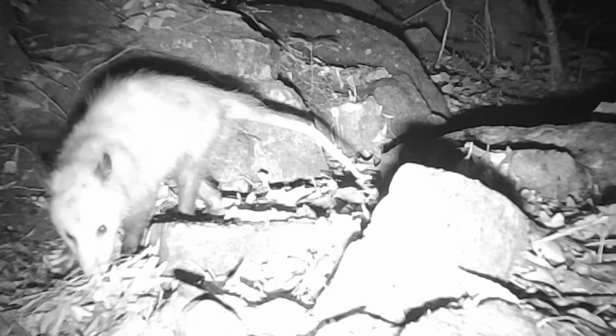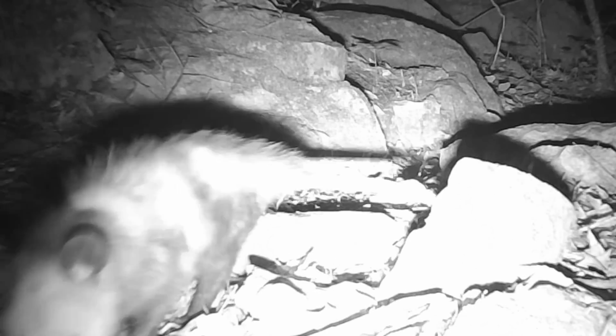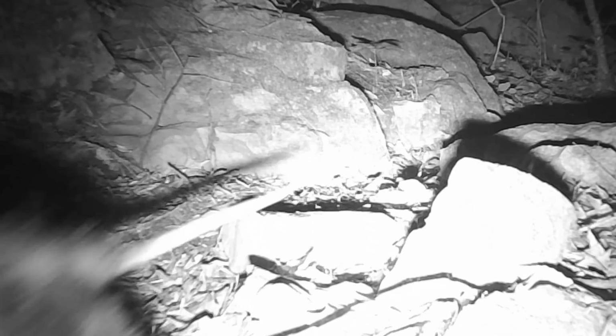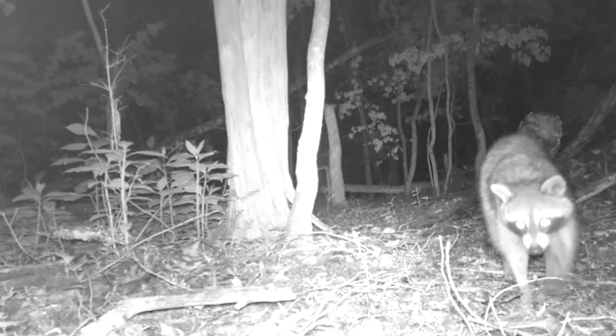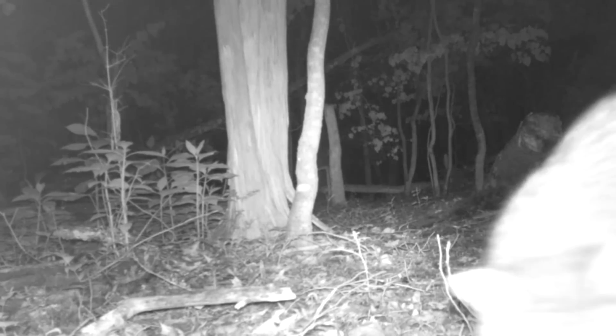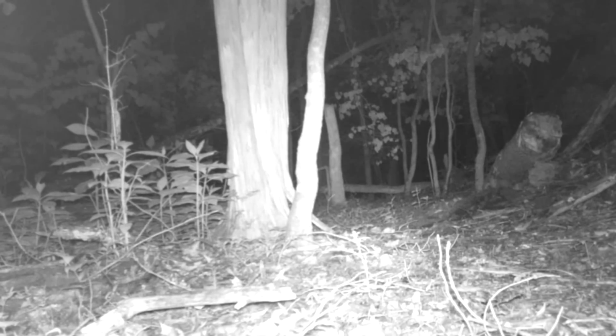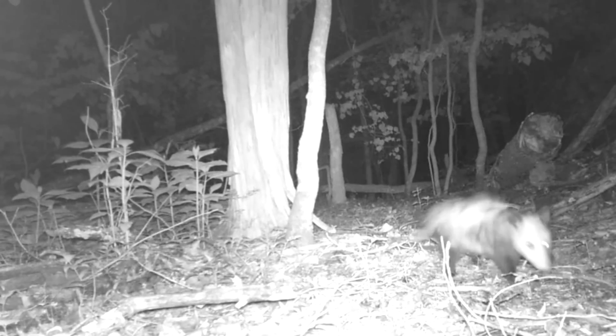Big bugs moving out from him. Now there's Sidewinder right behind him. Bless his heart. And up on the ridge, looks like Rocky too moving through. There's Willie moving through. And guess what? There's old Sidewinder right behind him.